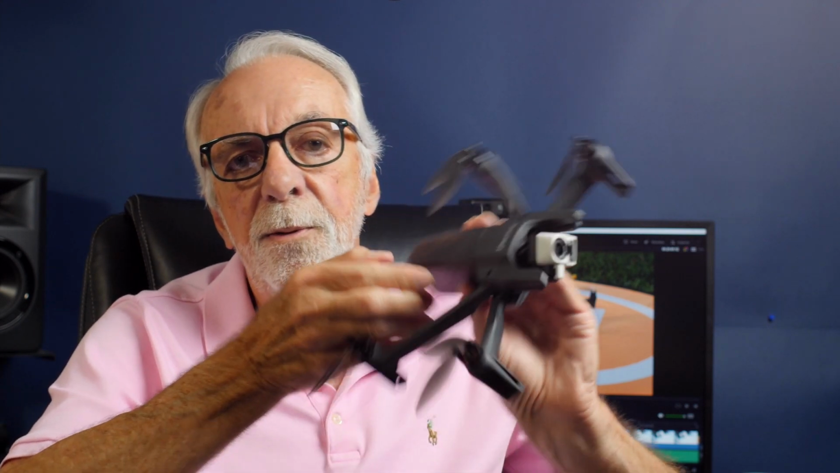And what do you get for $1,900? Well, first of all, you get the drone with the dual cameras and a battery. That's a good thing. But in addition to that, you get not one, but 2 additional batteries for backups. You get spare propellers, which most drones give you. You get a controller, which I'll talk more about in a minute.